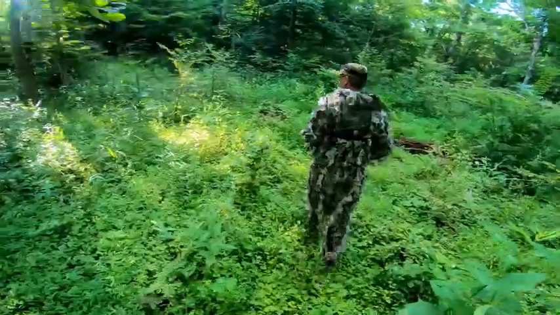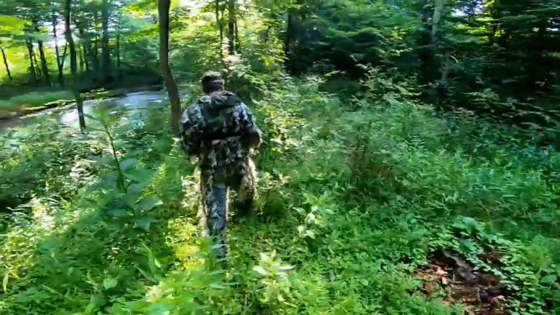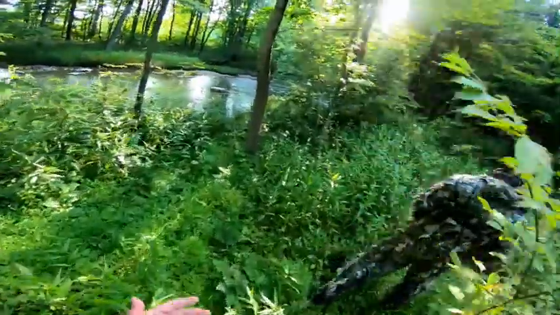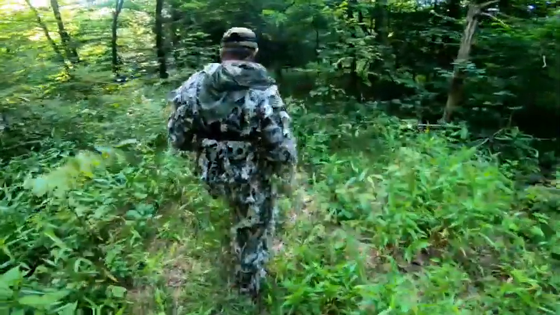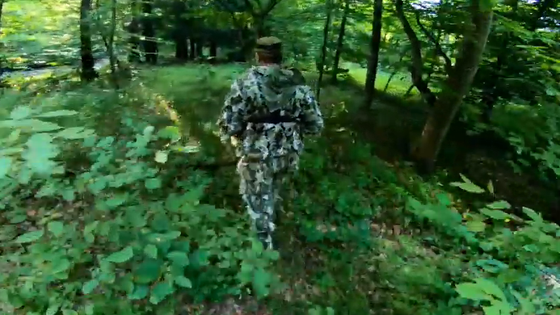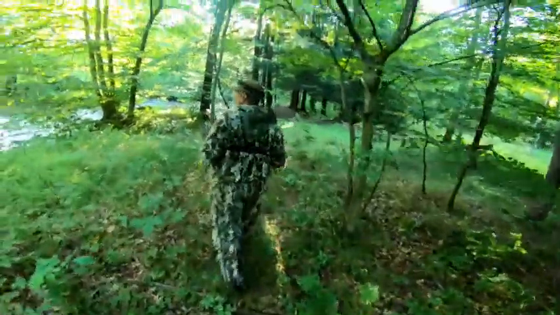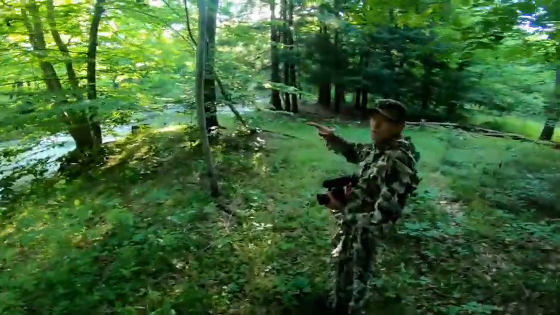So we're coming up on our third camera up here, and we put it on basically a highway where they're coming across the creek right at the slope where they're using as a crossing, so we should have a good bit of footage on here. So we shall see. We're looking across the creek.